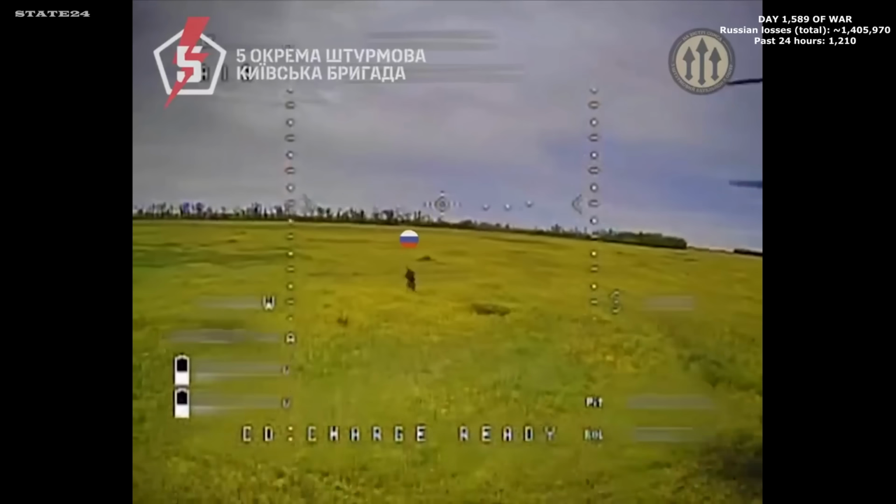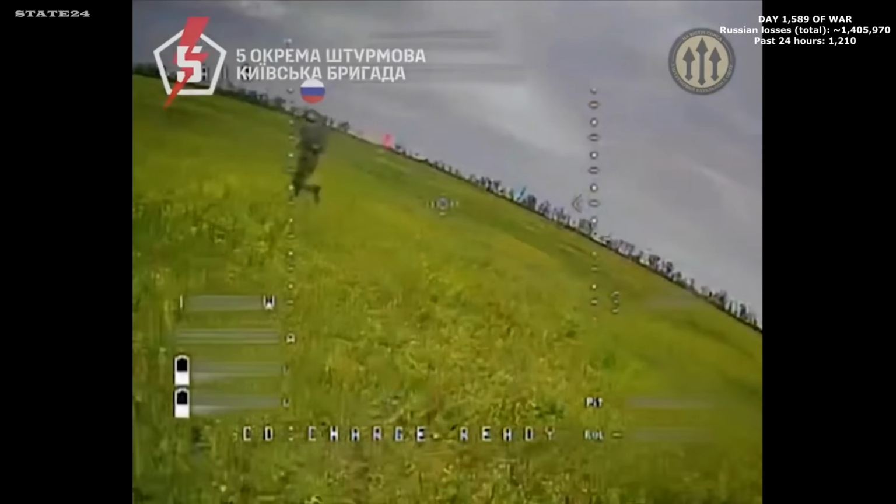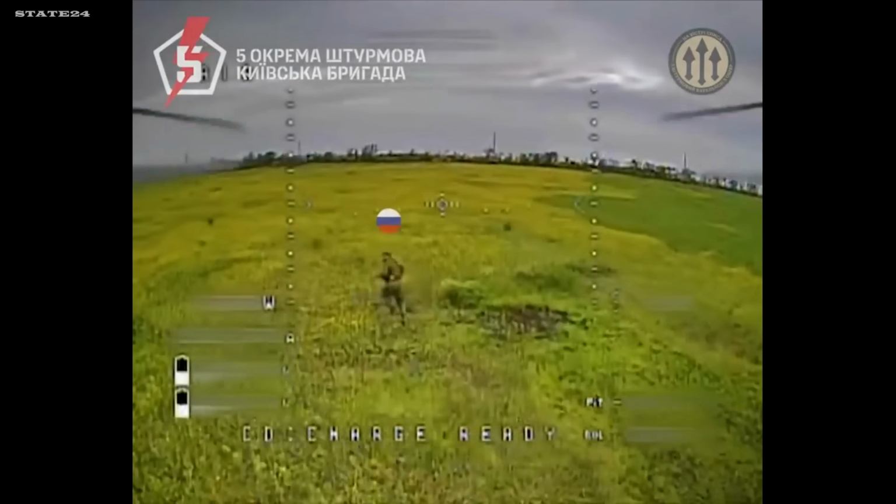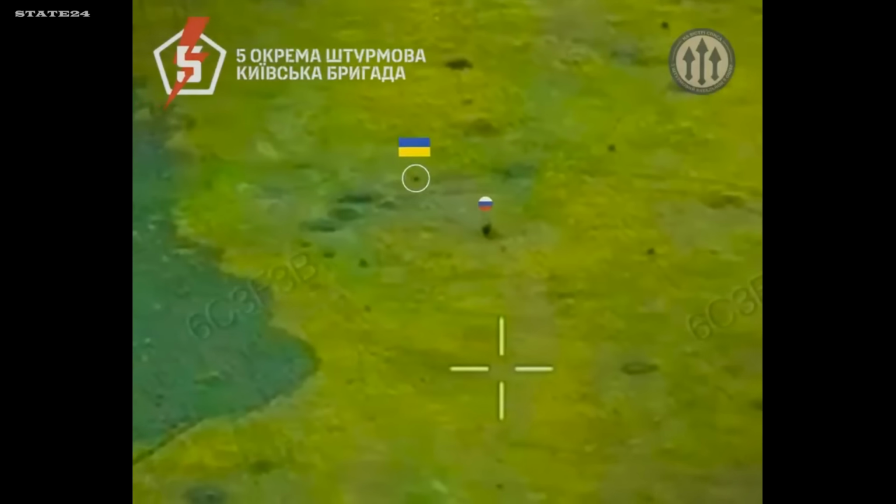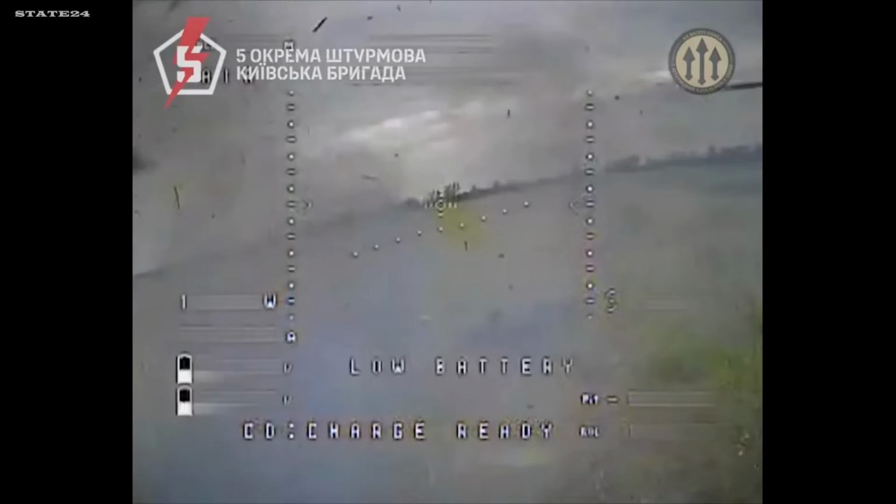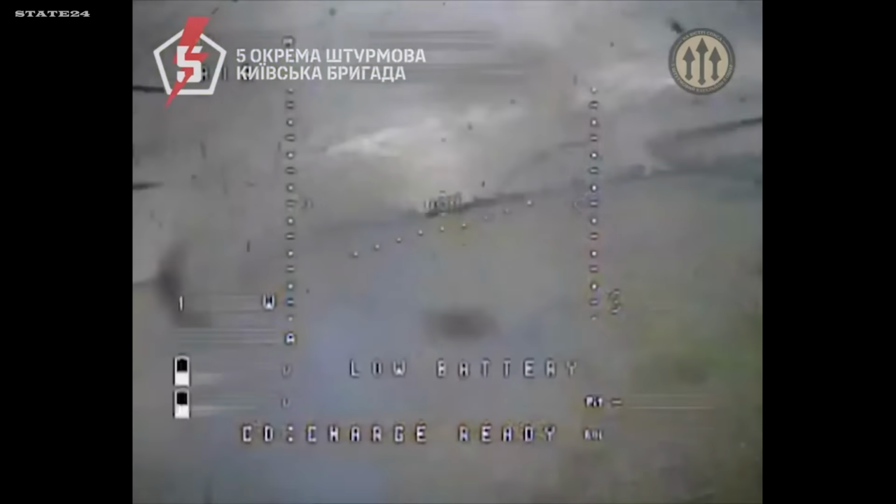A Russian soldier running across open ground with nowhere to go. 2 FPV drones right behind him. No cover, no trees, nothing. Running is the only option left, and even that won't be enough. The first drone connects. Somehow he survives it, goes down, gets back up. The second one doesn't miss. One of the most striking sequences captured on this front.